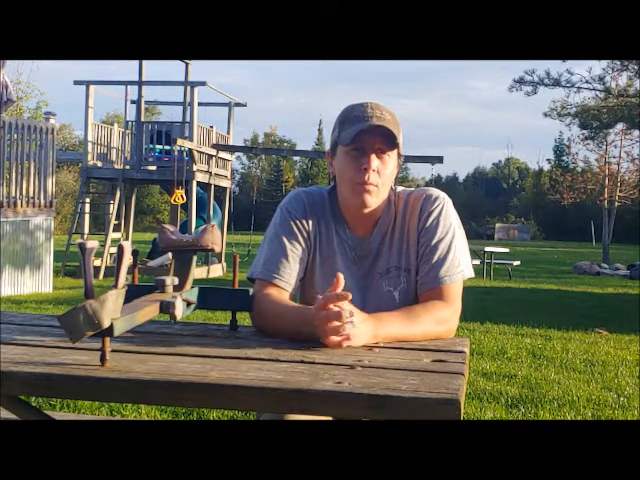In hindsight, we probably should have switched sides, and I should have let him take the closer shot and tried to follow up on that farther one with the 243. Just ballistically would have been a better choice, but hindsight's 20/20. So I ended up getting that one, and actually walked out. I thought he was further than he was. My dad ended up finding him.